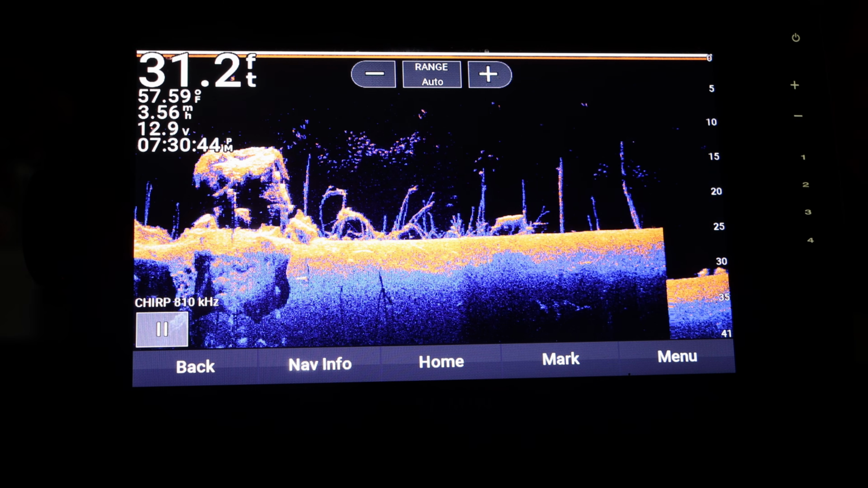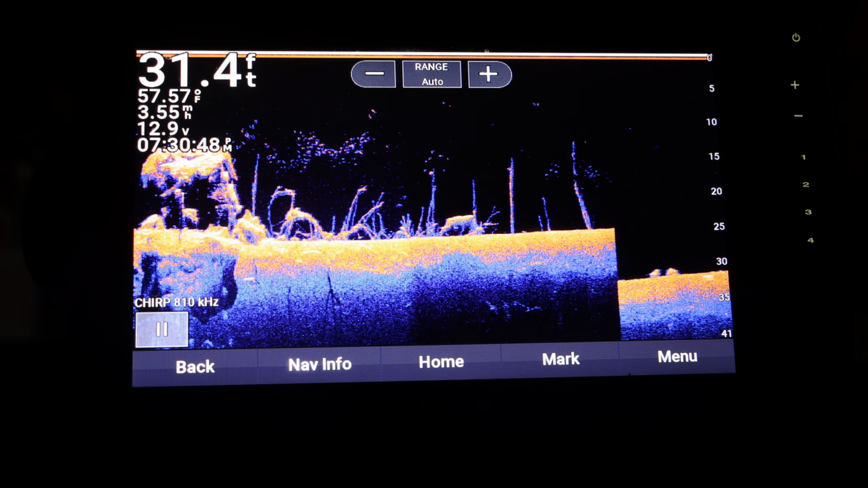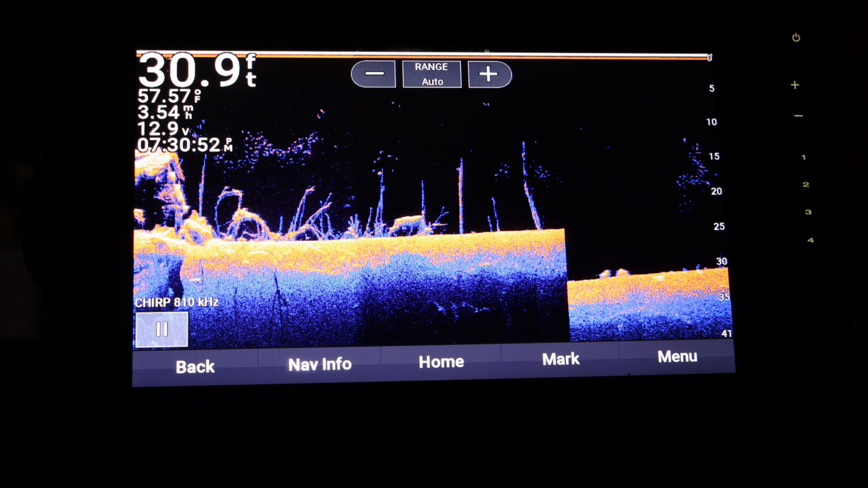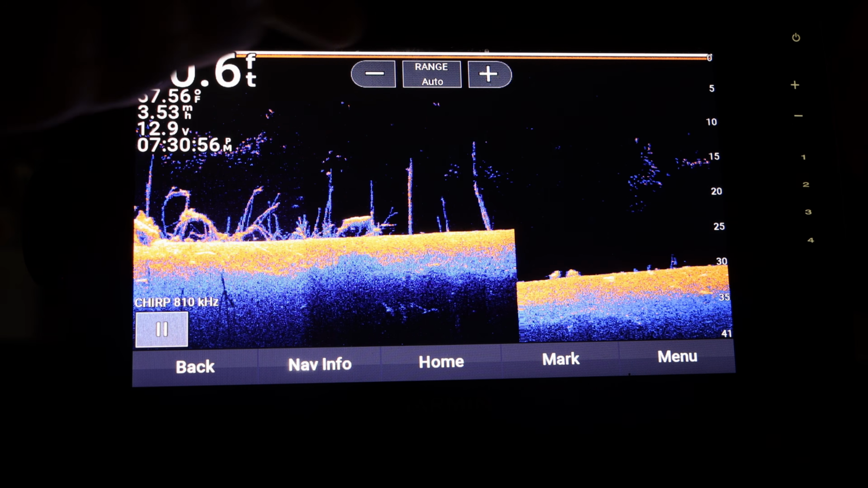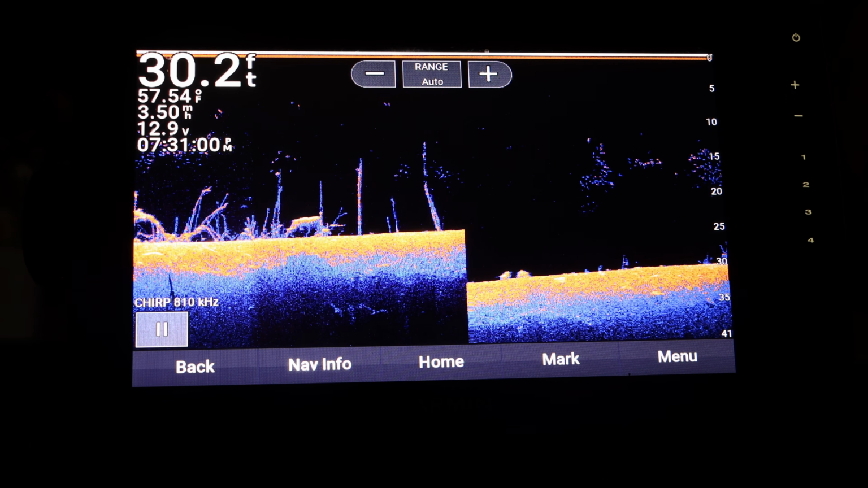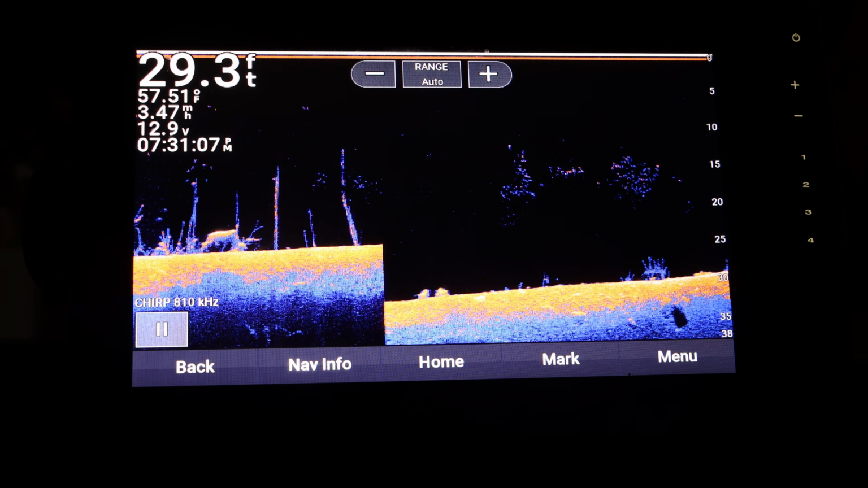This one is very structure oriented, and as you can see, structure shows up a lot better. You can see fish on here too. Personally, I don't like using it to find fish. I mainly just use this one for structure, and you can see the different logs and pretty much everything that is on this fish finder. Pretty much anything that is getting a return will show up here.